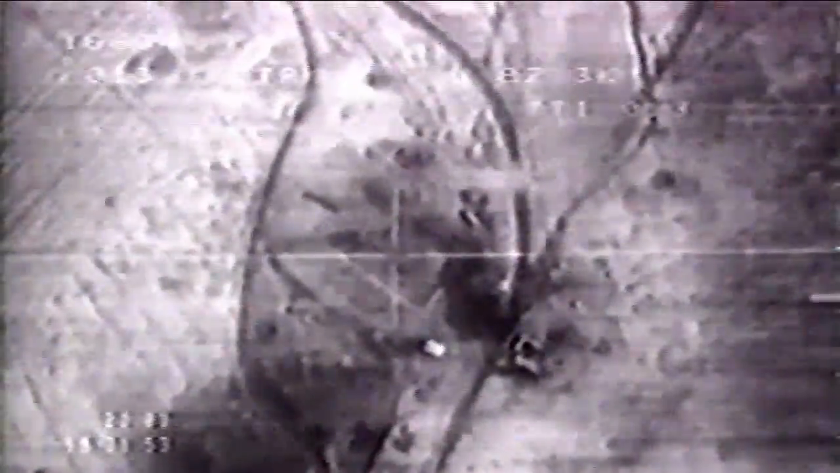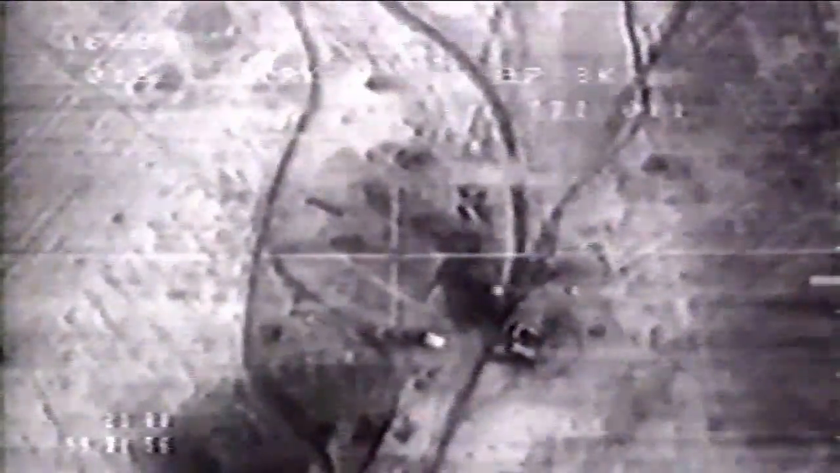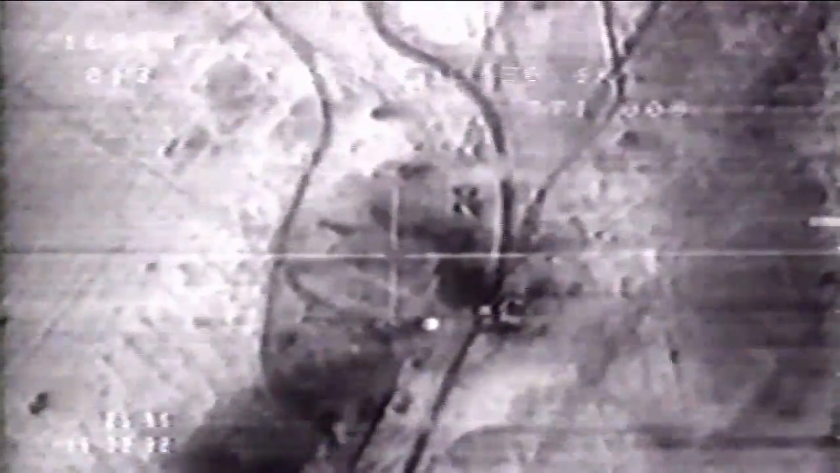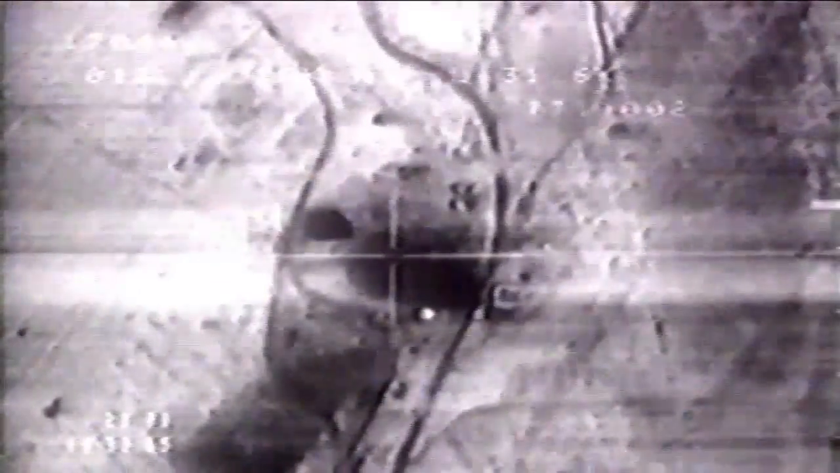Bird fighting wing. I'd check Bang 142. Negative is 41.